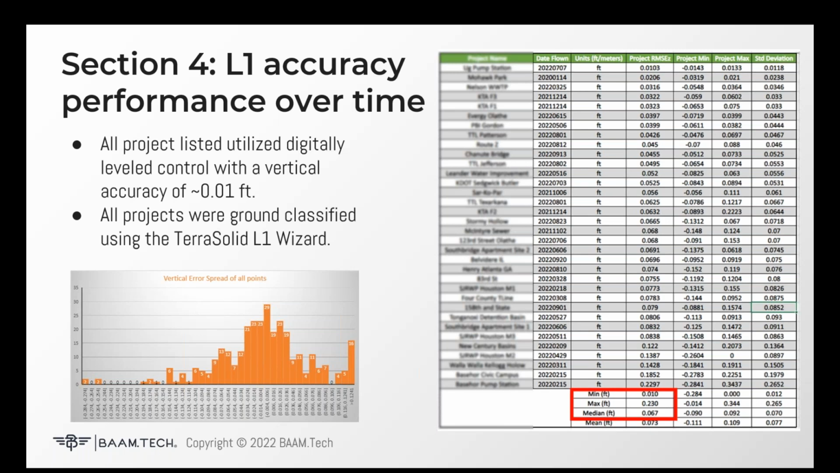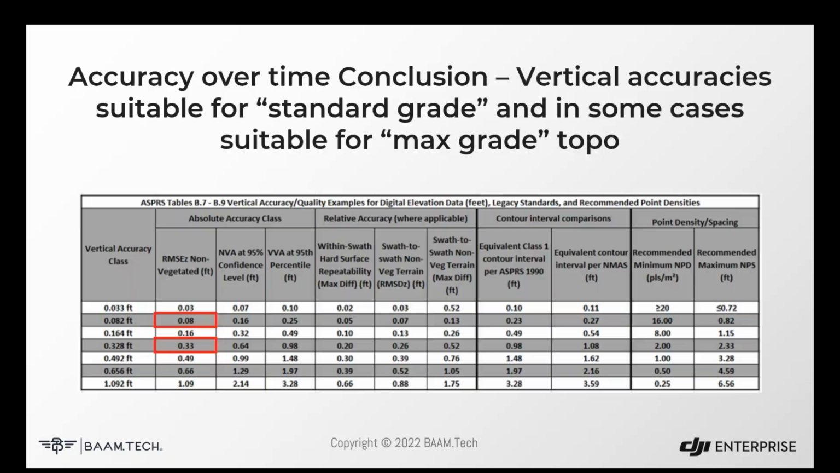The max difference is a little over 2/10, 0.23 feet, which is still quite good. But the average project, we've seen this play out time and time again, is that with this ground classification macro using TerraSolid, we see consistently around 6 to 7/100ths of a foot with the L1 system in absolute accuracy. So again, going back to our table, we're looking at absolute accuracy for non-vegetated areas.